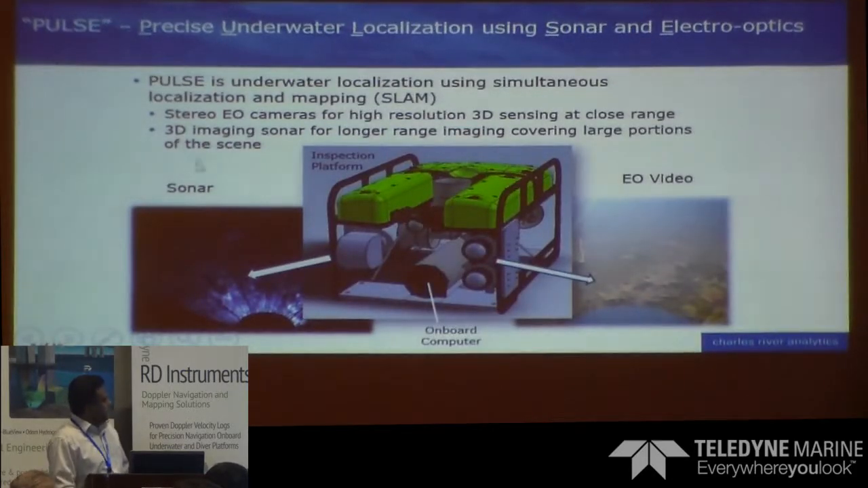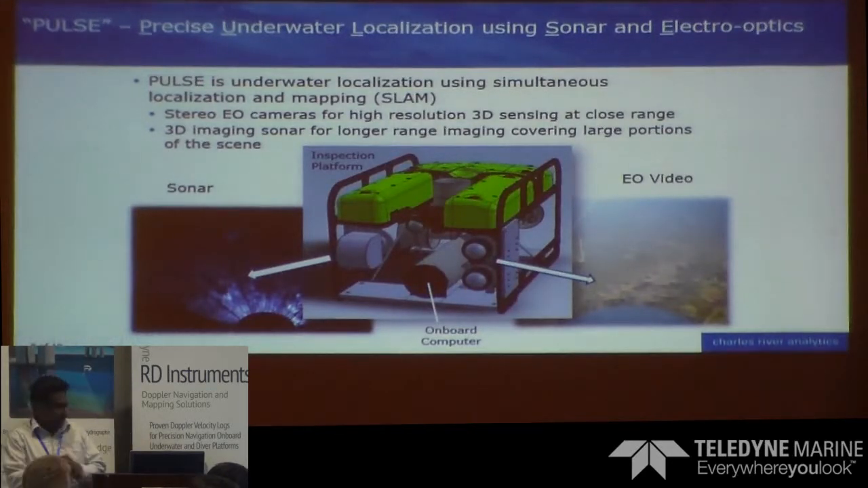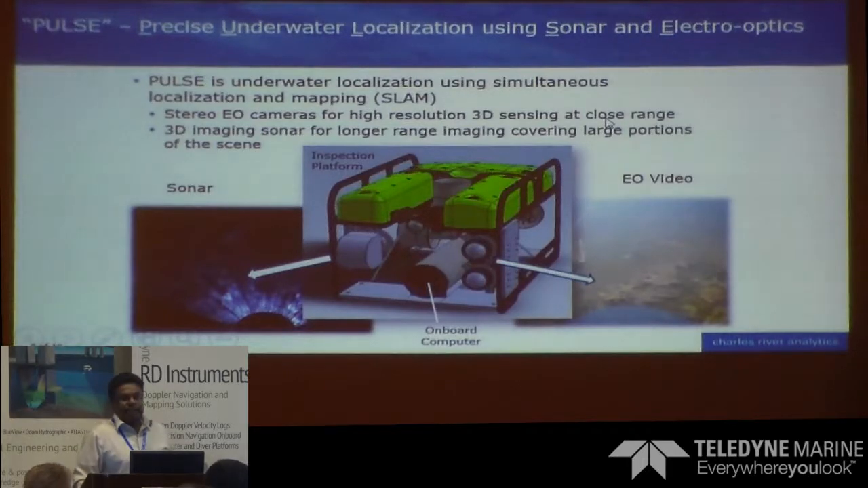Another application that we have with the P900 is, you see this ROV, we have mounted the P900 sonar looking forward, and we have a stereo camera system mainly for ship hull inspections. So the idea is that without using a Doppler velocity or a long baseline positioning system, can we make use of the forward-looking sonar to estimate the pose of the vehicle.